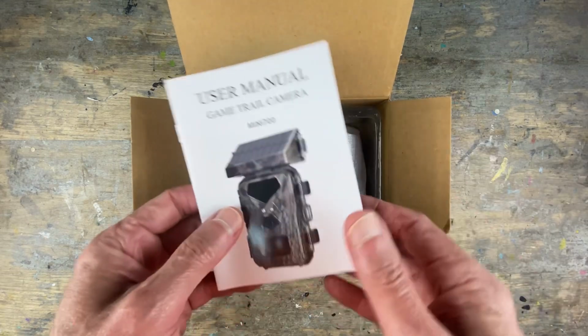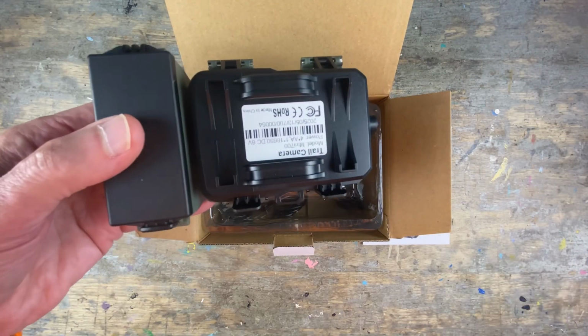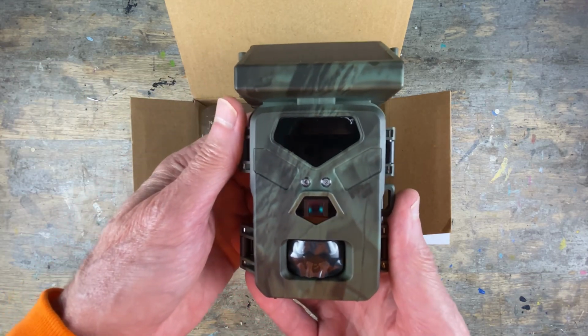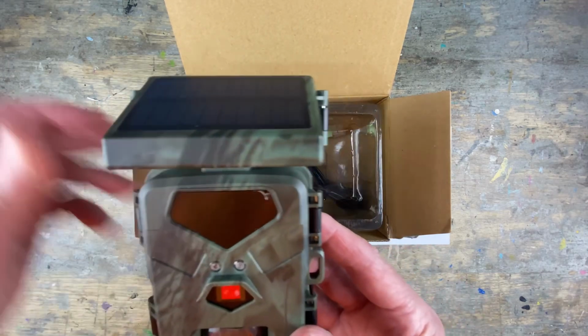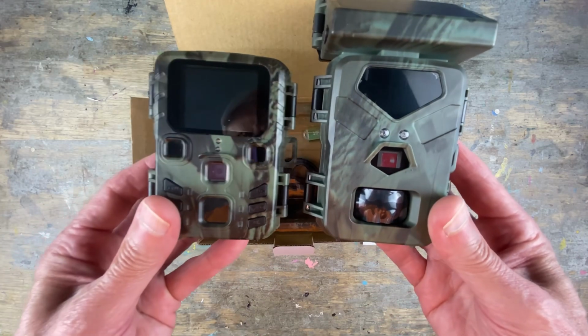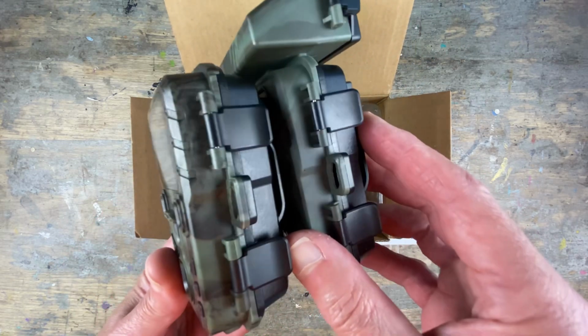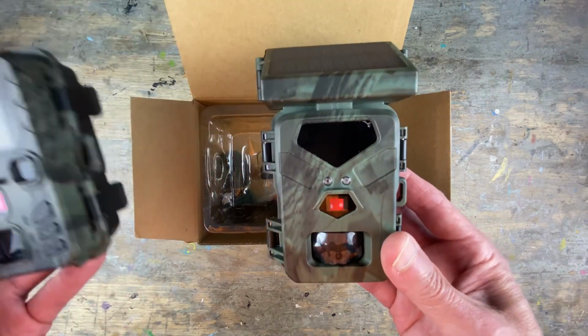User's manual, Mini 700. And this is a Mini. Pretty small. This is the original Suntek cam that I got, and it basically looks like it's the same size as that, of course, without the battery pack and solar panel on the top here.